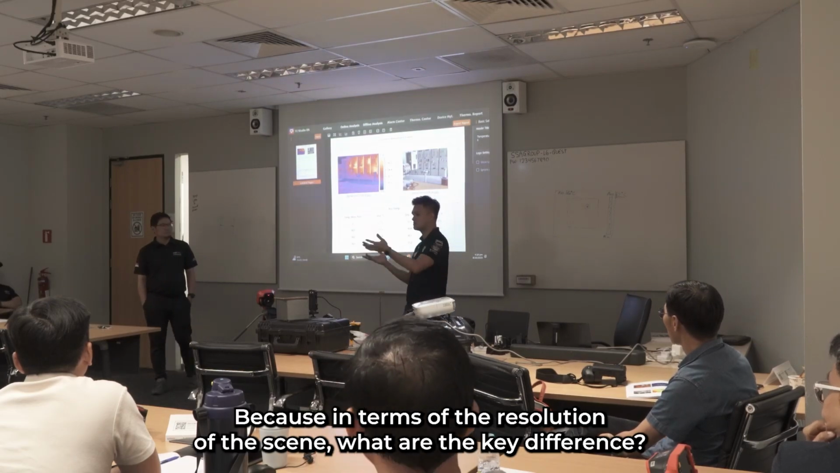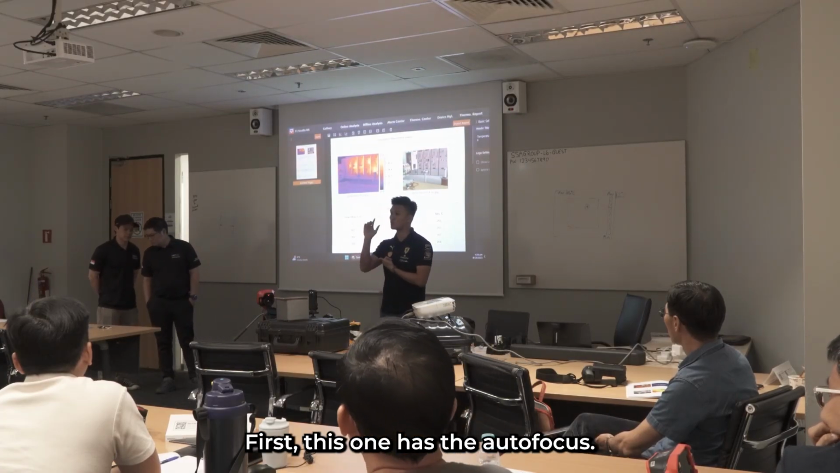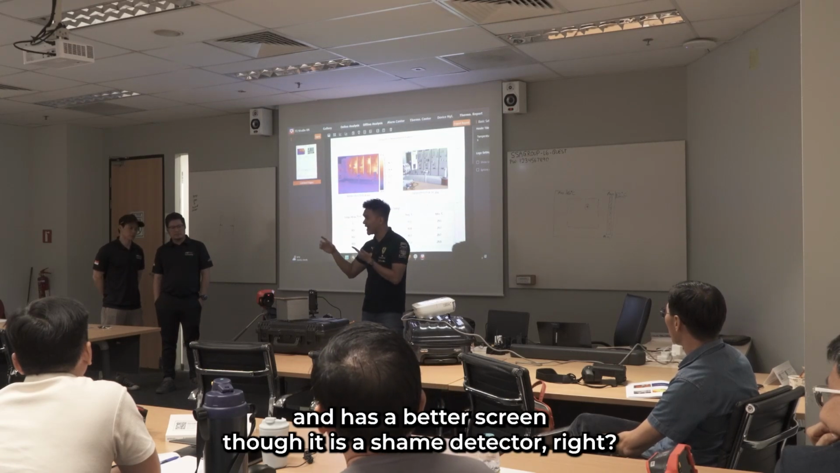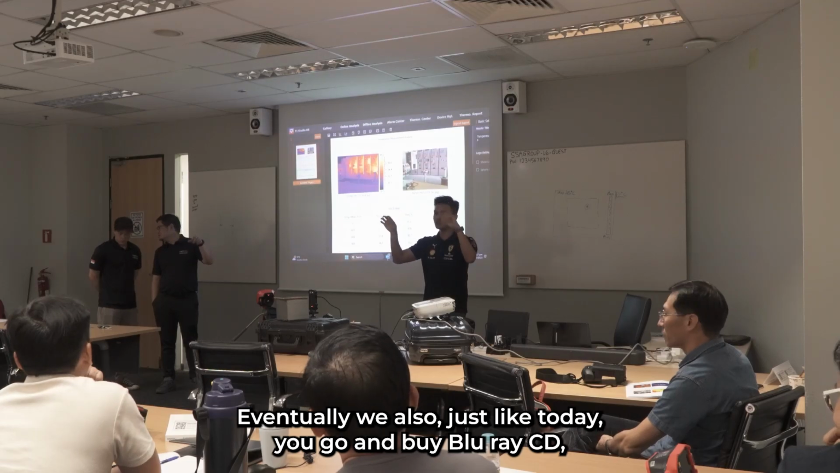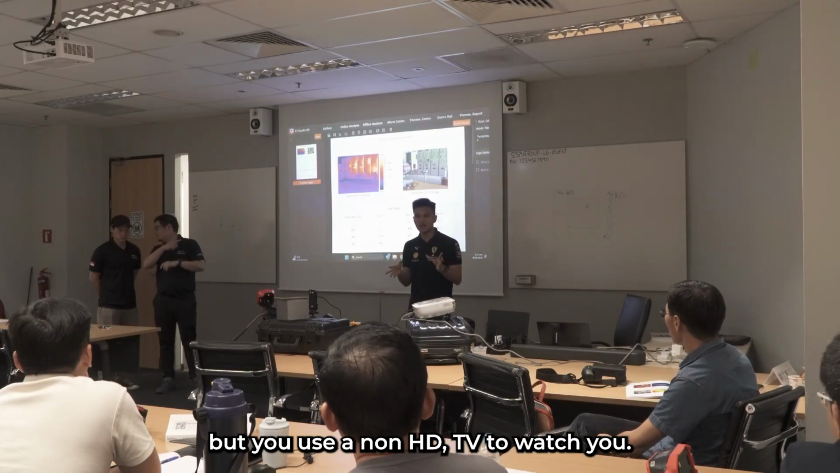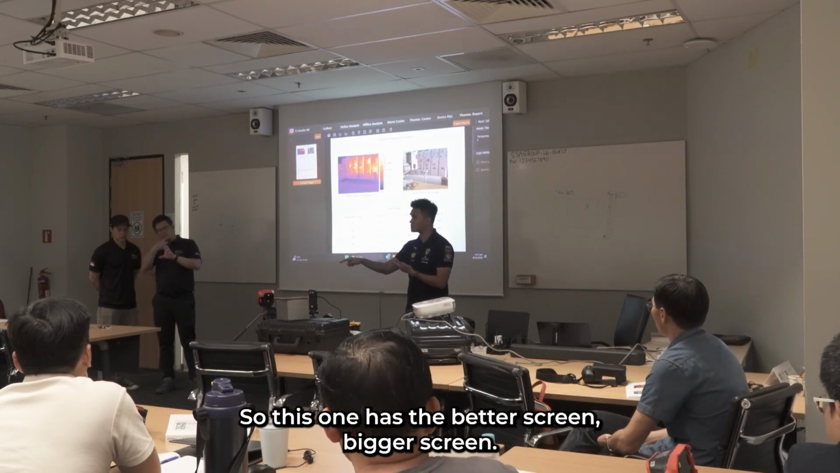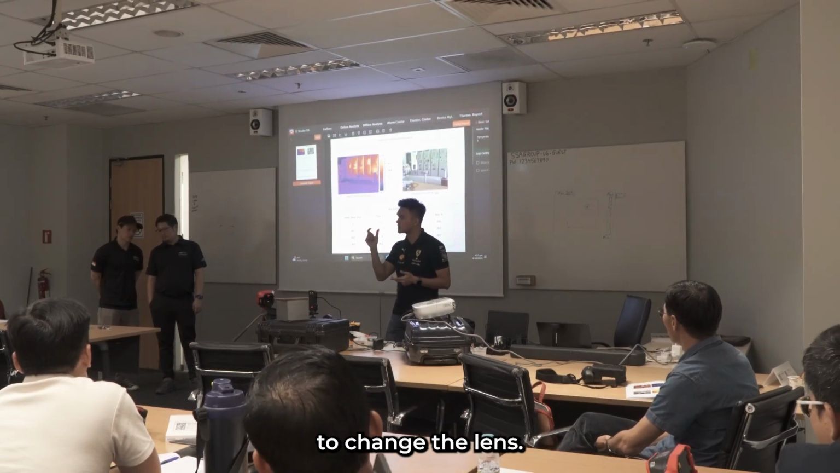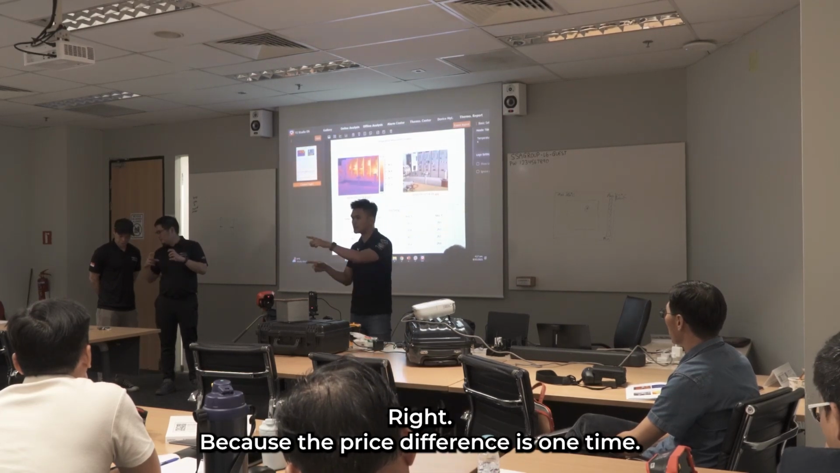People will ask me, wow, Marcus, in terms of resolution, they are both the same. What are the key differences? First, this one has autofocus. You press one button and it focuses. Secondly, this has a bigger and better screen, though it is the same detector. It's like buying a Blu-ray disc but watching it on a non-HD TV, it will not be very high definition. So this one has the better, bigger screen. And thirdly, this has the flexibility to change the lens. So these are the main requirements for a lot of customers, because the price difference is one time.